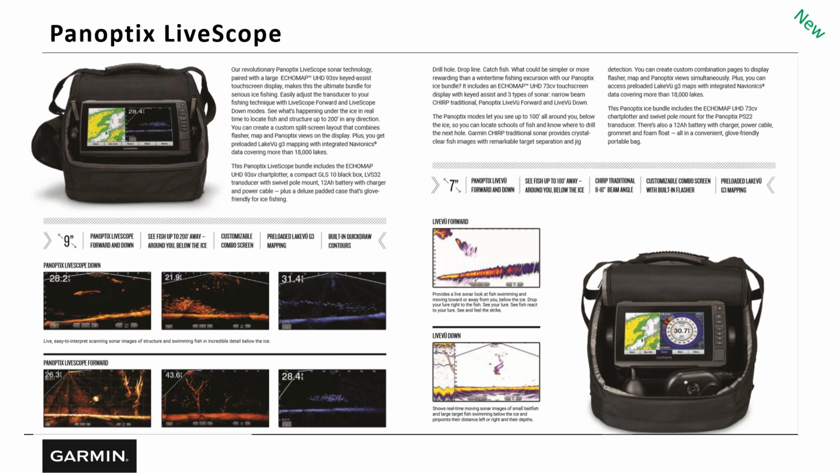If you have backlight at 100% and everything running in the background, you're going to maybe look at that 8-hour to 10-hour time frame with a PS22 Panoptix kit. The LiveScope, you might be in that 6 to 8 hour. Now, if you turn your backlight down a little bit, you can significantly increase the runtime. A lot of guys also do some of the lithium battery aftermarket stuff. But the battery that comes in there is a great battery, and you can get basically a full day of fishing out of it.